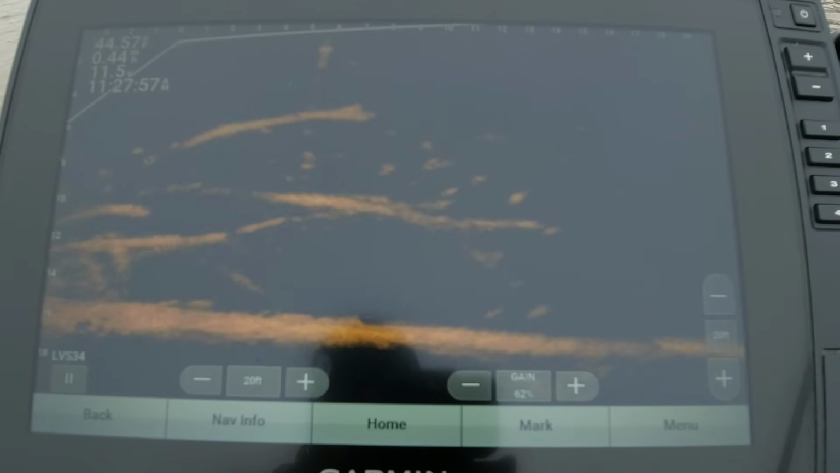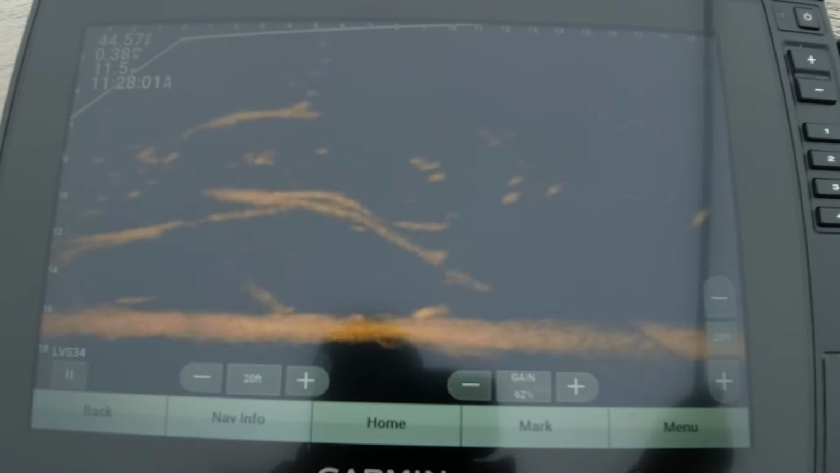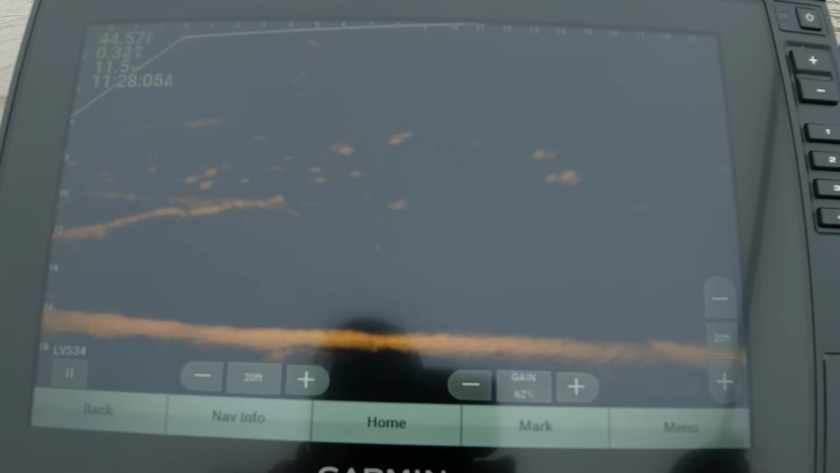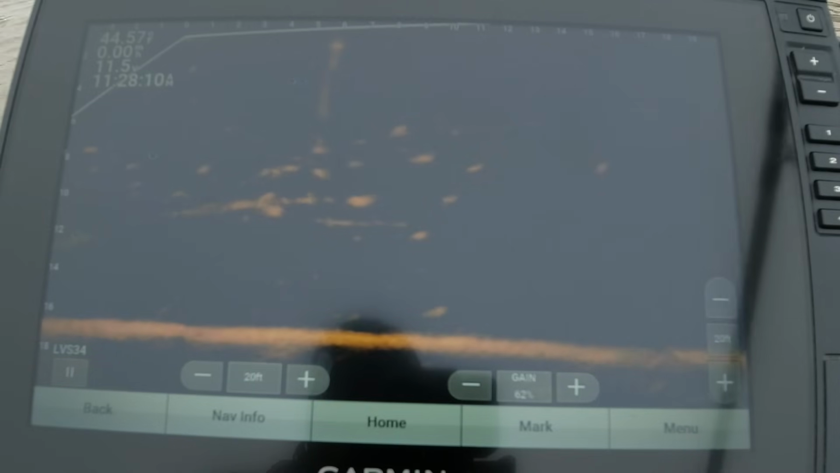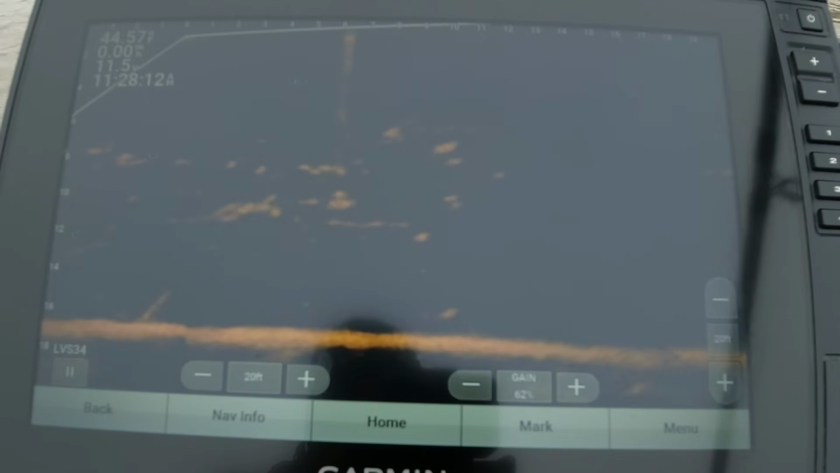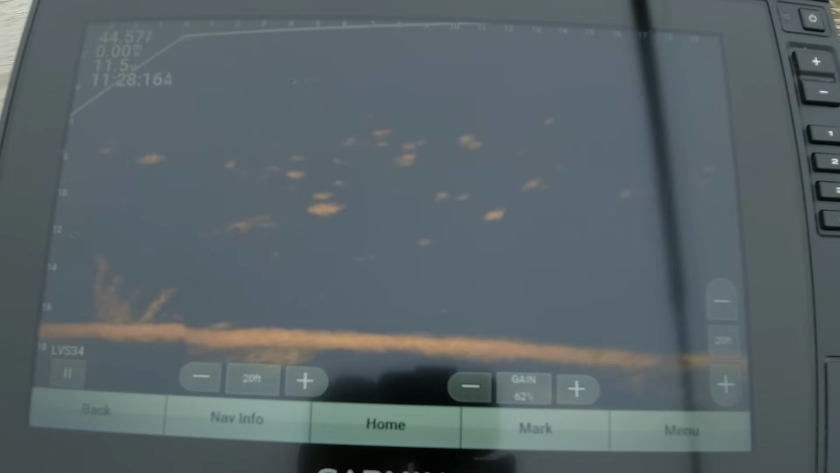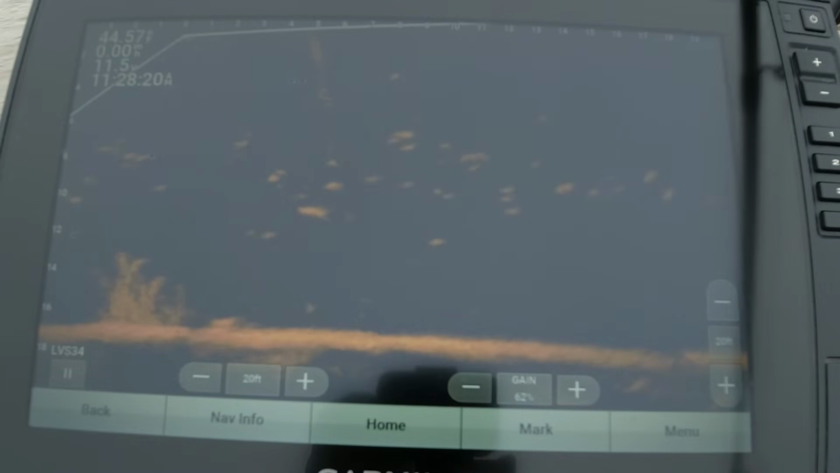There's a couple more crappie right here. Get over that limb. They are definitely on the move today. Yeah, I don't like chasing a swimming fish.